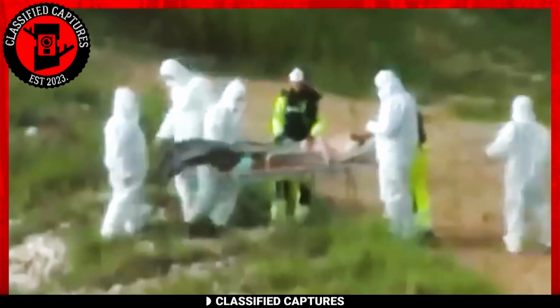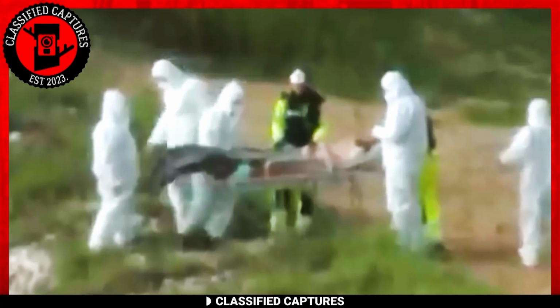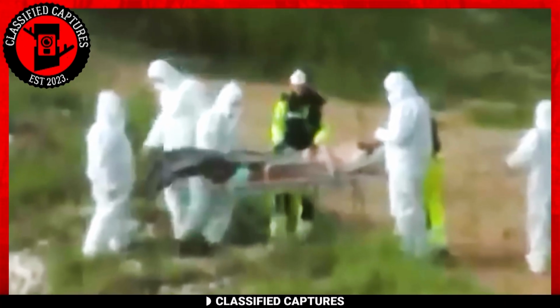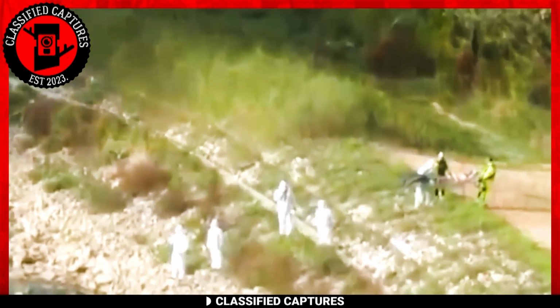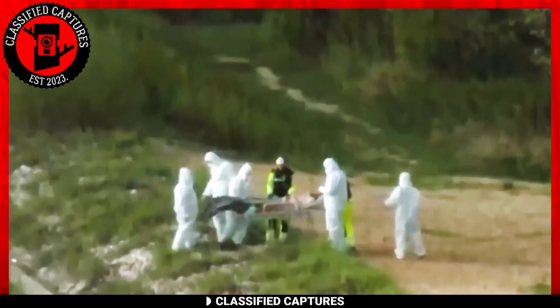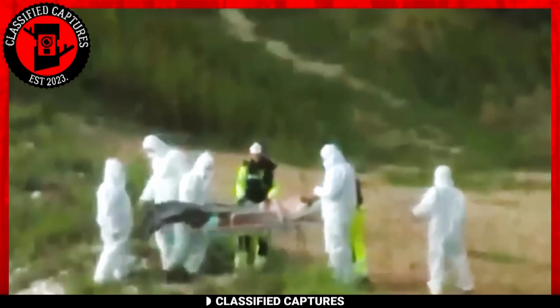The creature's identity remains obscure as the recorder's sole attempt to record this appears too far, even as the scientists step away from the stretcher. This raises the question: how perilous is it to have direct contact with this creature? What necessitates such elaborate protective gear in this remote location?